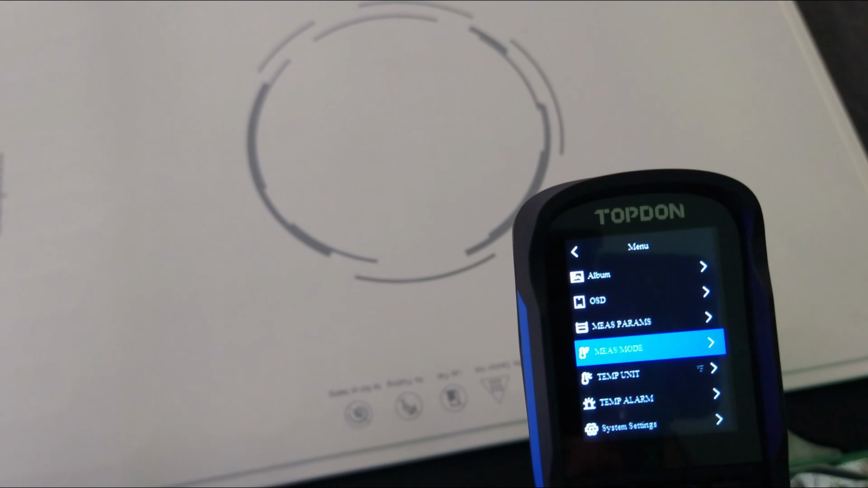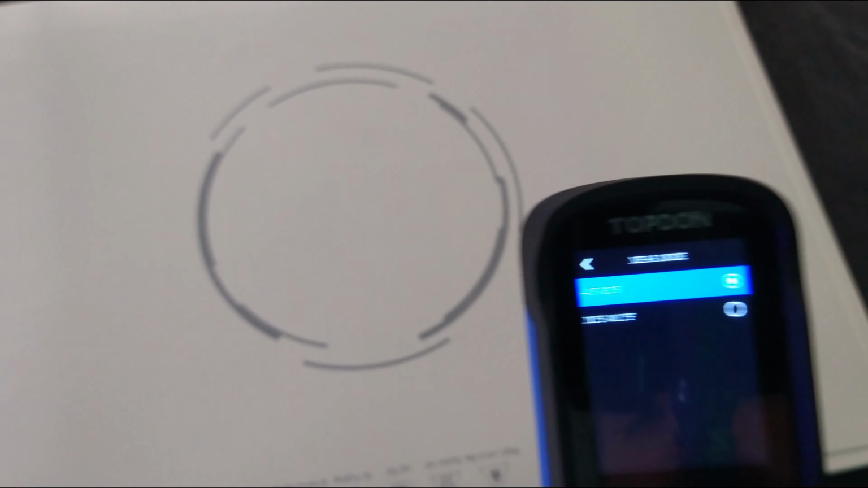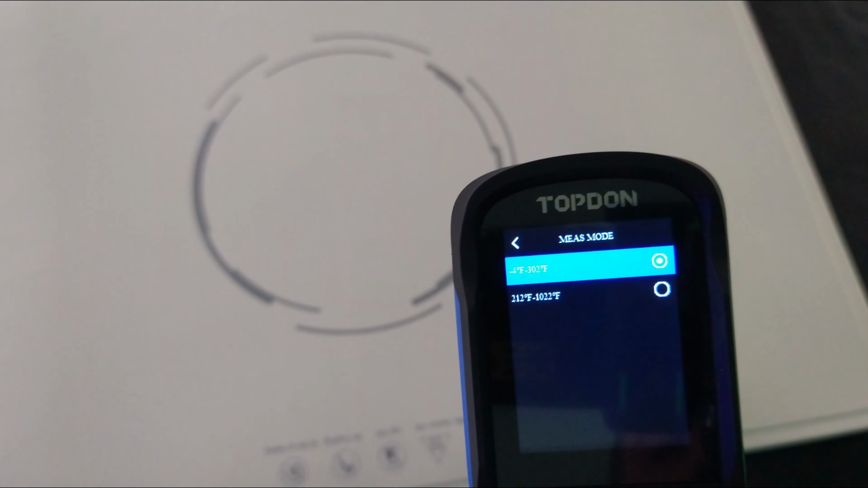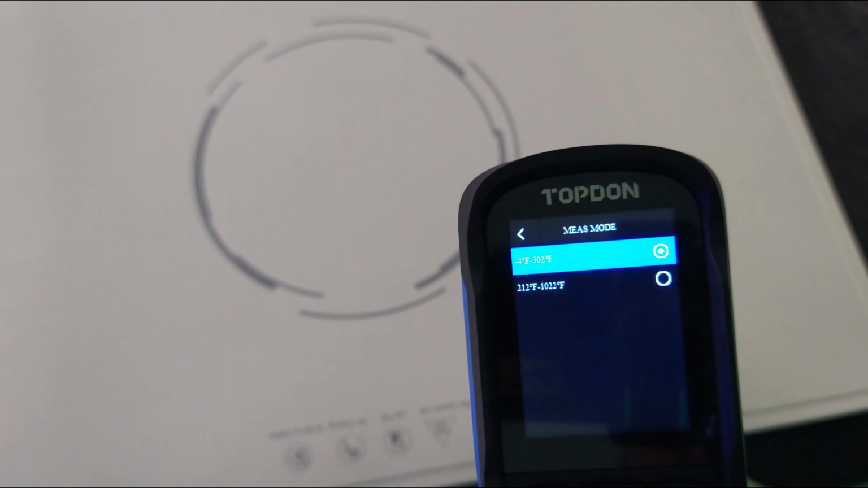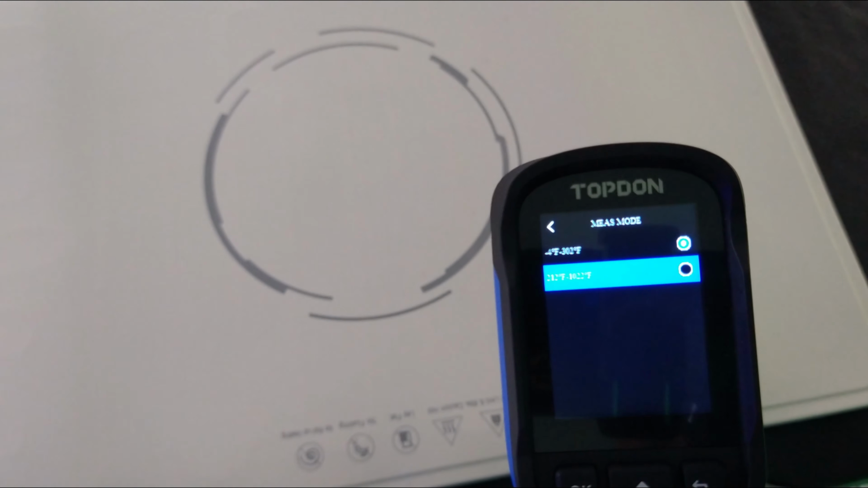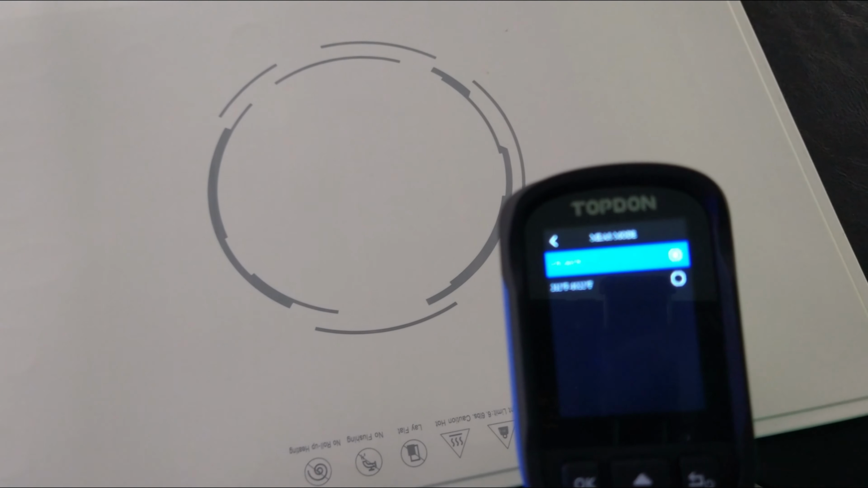Measuring mode is important. There's two settings. I know the first time I was using this, I was using it on the wrong measurement. I was trying to measure heat coming out of a little propane heater, and it was a lot hotter than the low setting here, which is -4 to 302. So I had to change it to this other setting, the 212 to 1022 degrees, and then I was able to get a better measurement that way.